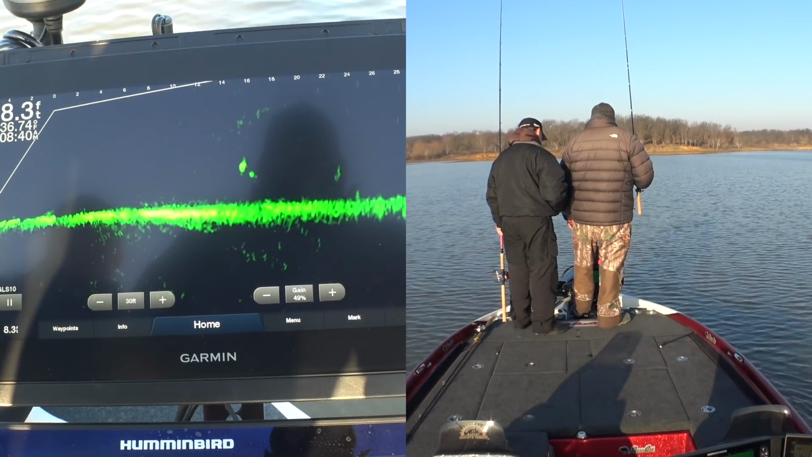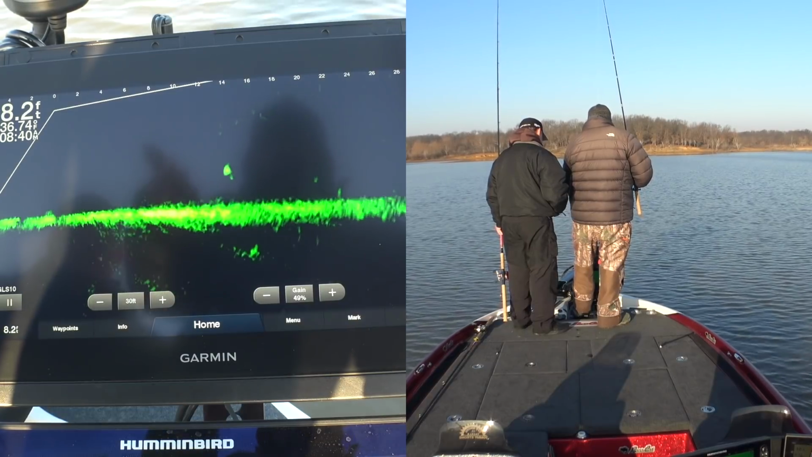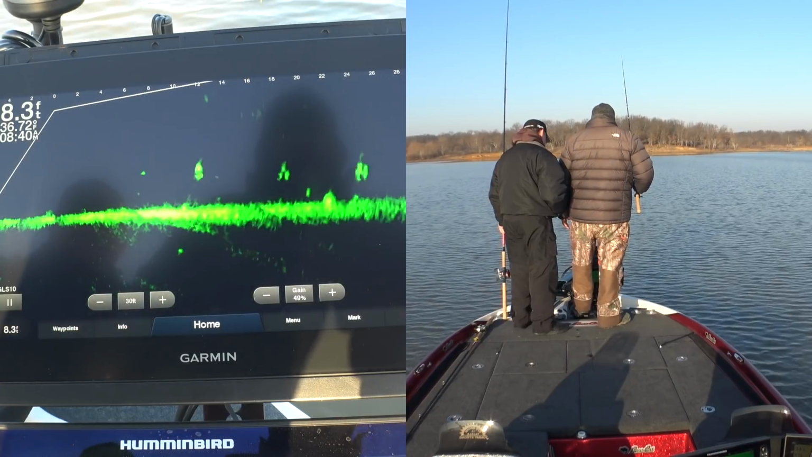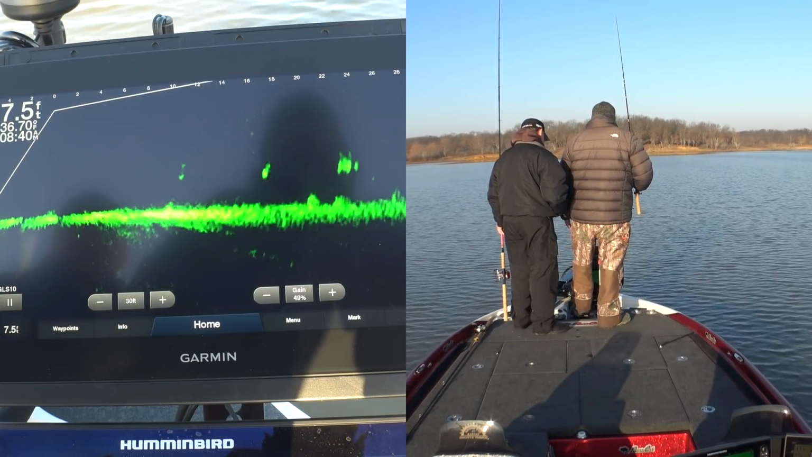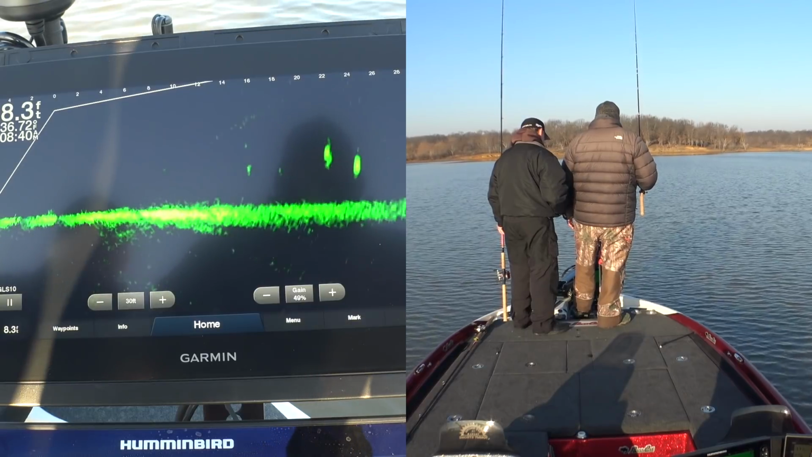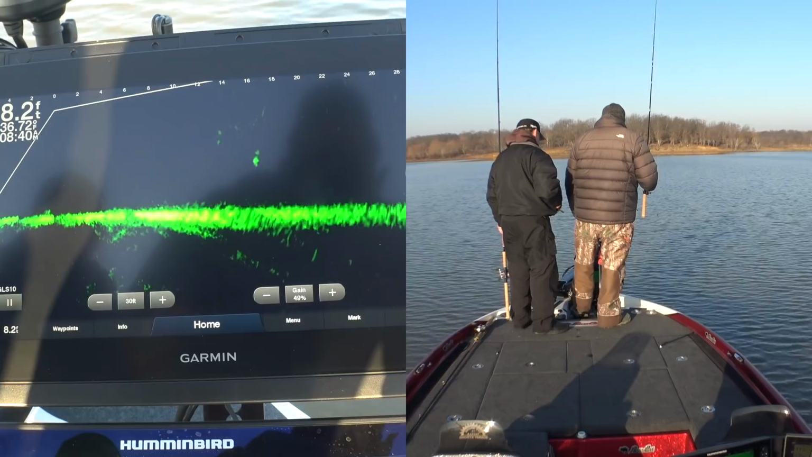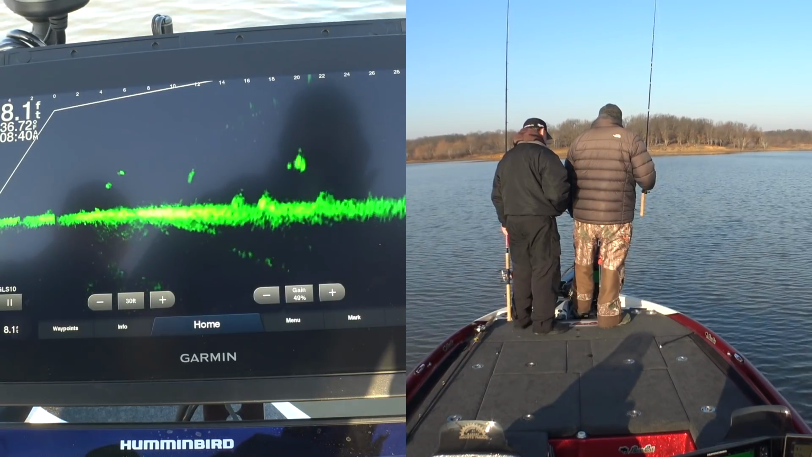So there's one up here I'll throw at. I mean, these are all crappie. These are crappie in here. Right. And what we're trying to do is just be a little more selective on what we throw at. You're looking for the bigger fish. Yeah, we're just looking for bigger fish. There's plenty of fish, so why not try to catch the bigger ones?